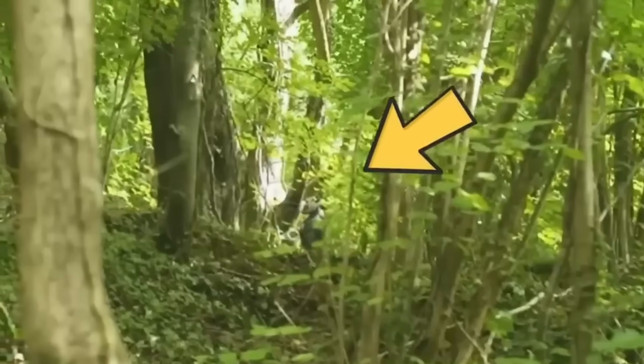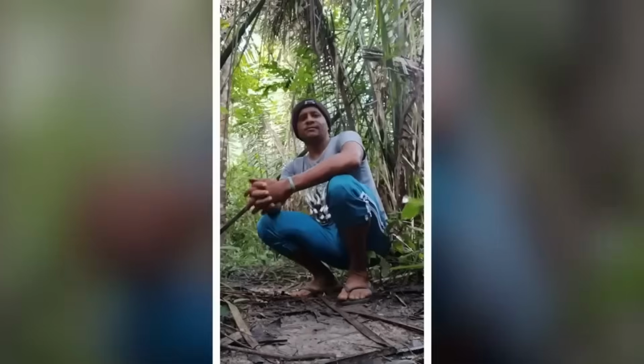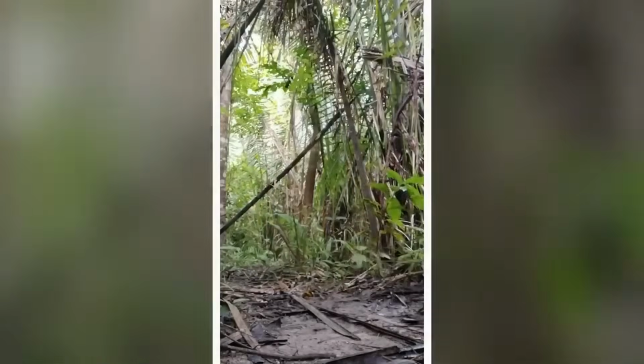There are times when the unknown happens in woods, from alien-like creatures and weird mutant deers to the creatures who attack humans and tiny gray creatures in the woods. Here are the most disturbing encounters caught on cameras.